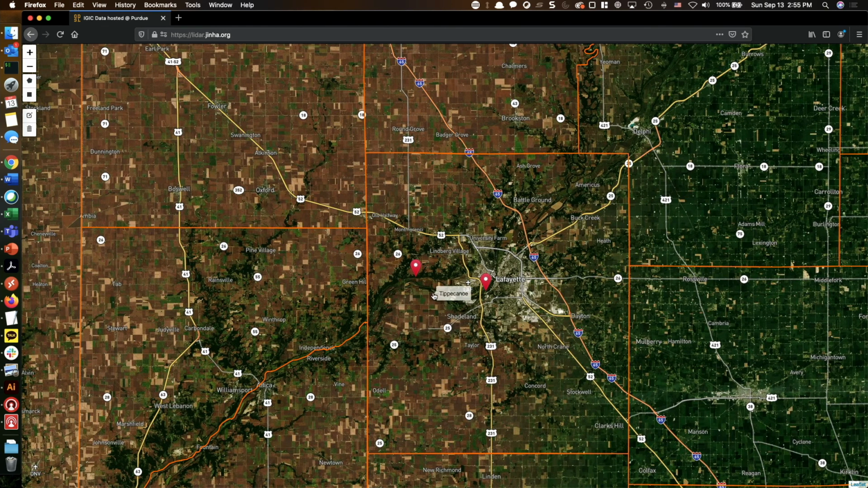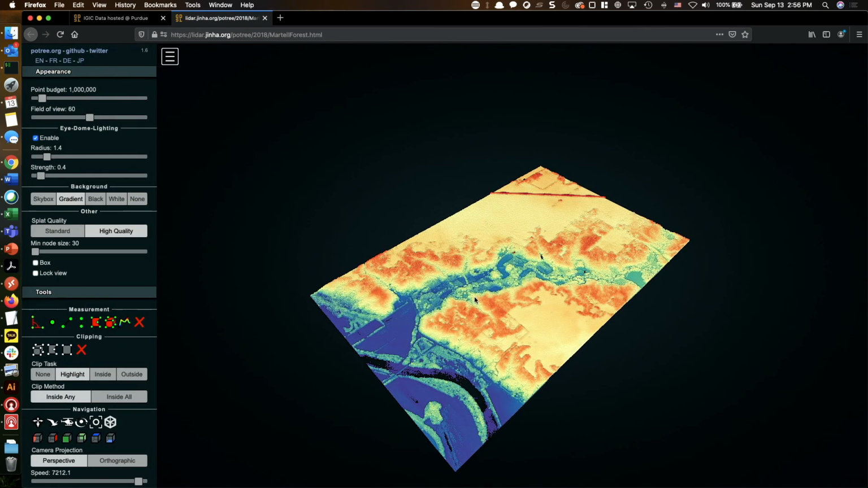Once you move your mouse over one of the markers, a pop-up window will show up, and it will give you more information about the visualization tool that you can use. It says that this is the Martell Forest, and the data source of this visualization is the 2017 and 2019 Indiana statewide LiDAR data. There is a link at the bottom that says visualization tool. If you click that one, another window will pop up, and you can see that this is 3D point cloud data that you're visualizing.